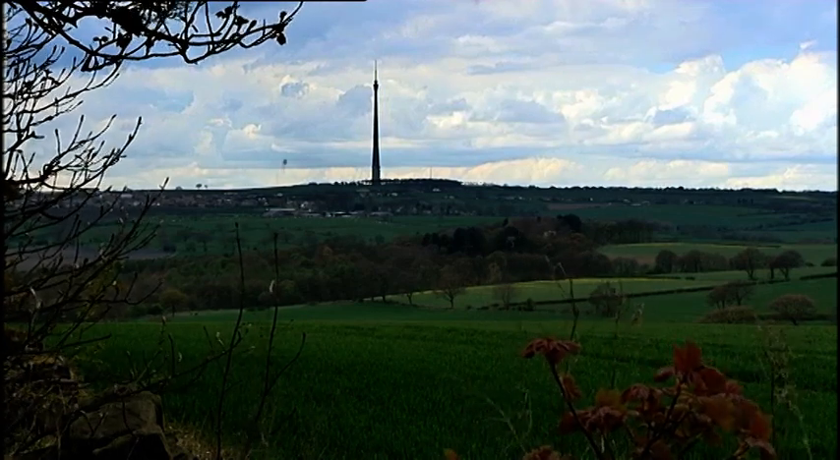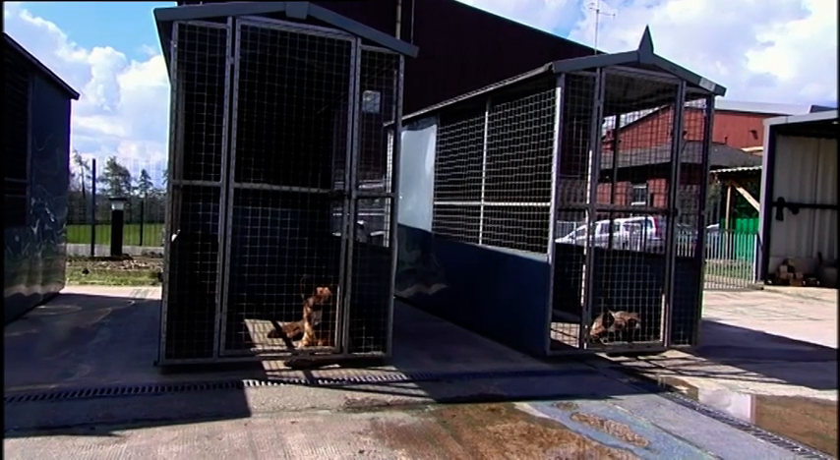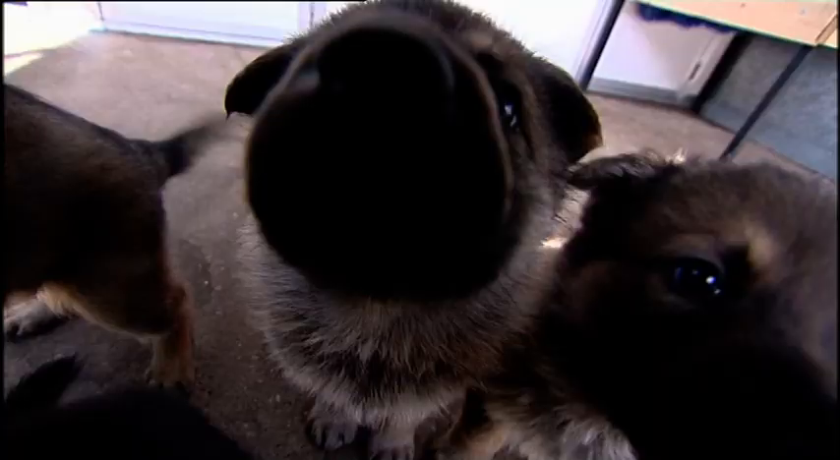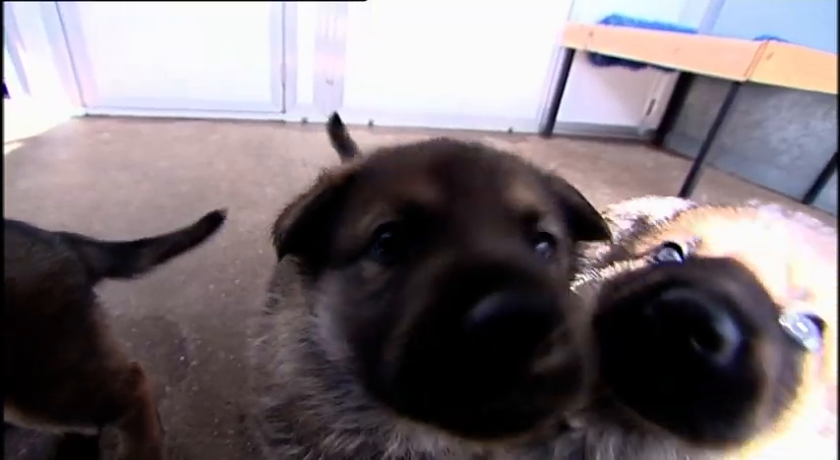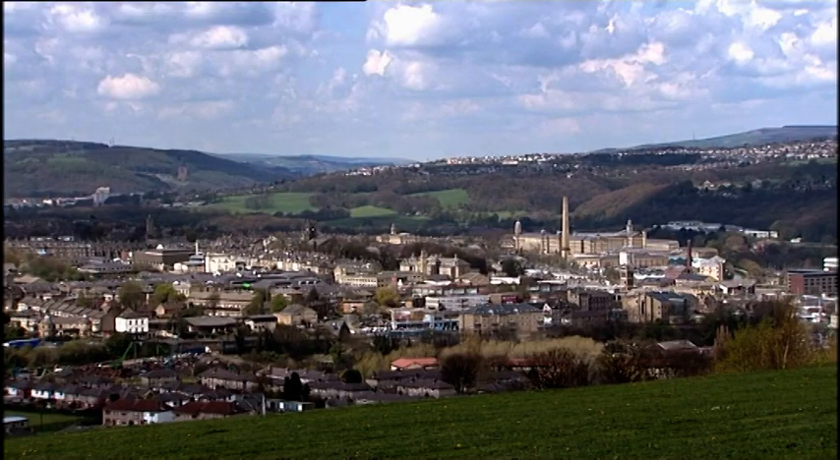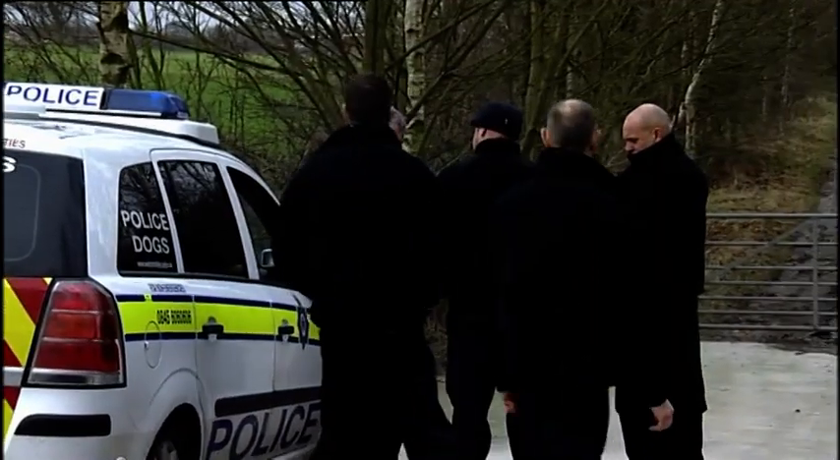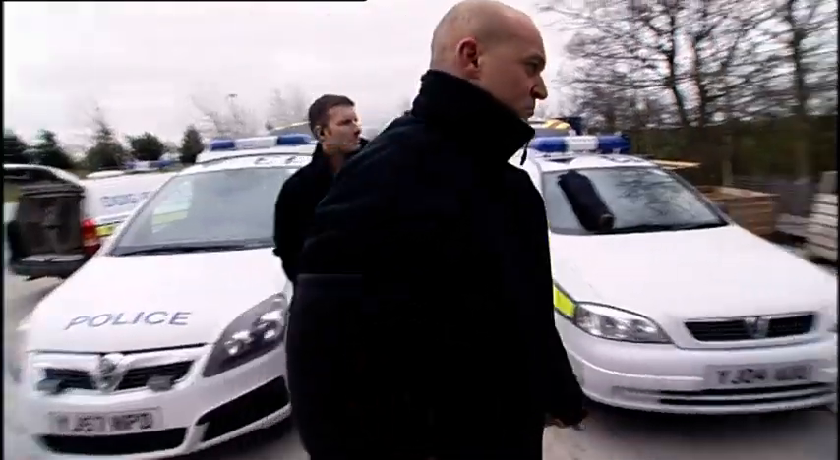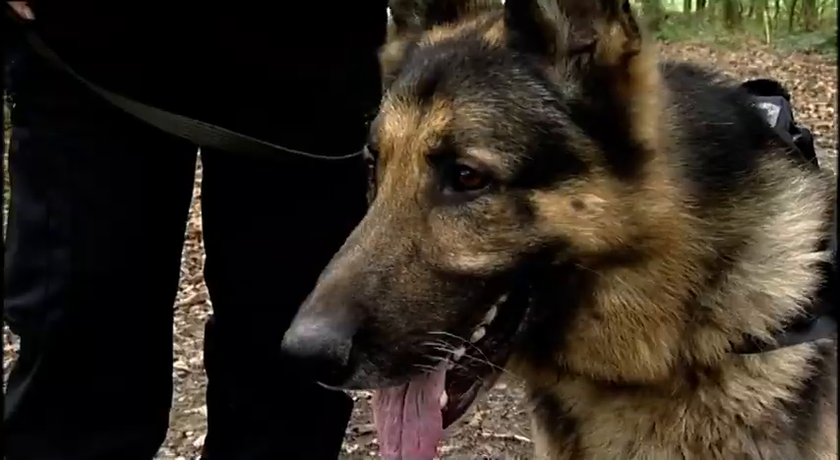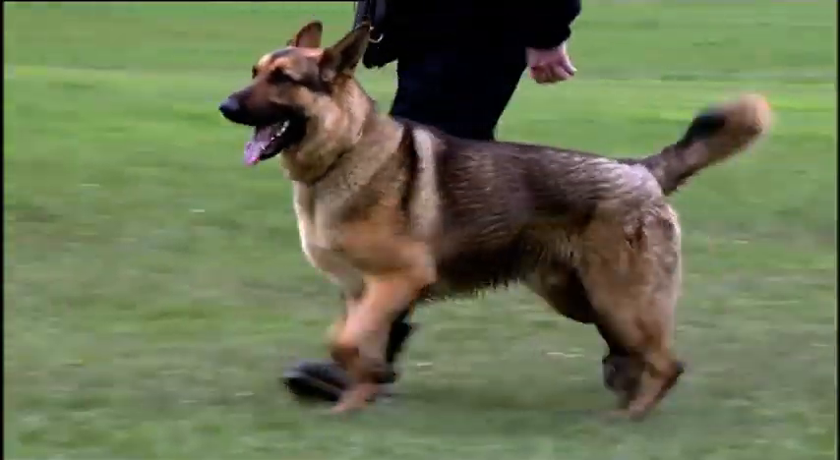Yorkshire is renowned for its exceptional police dogs. This is the breeding unit of the West Yorkshire Police Force. 3 more canine cops in the making. West Yorkshire is the 4th largest police force in Britain. 1,200 square miles of rolling dales and bustling cities. It also has one of the biggest police dog units in the country. 74 highly trained dogs with a huge range of specialist skills.